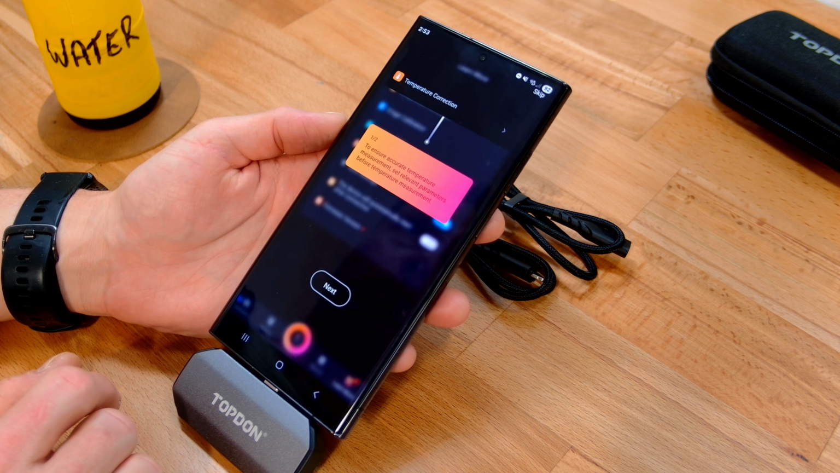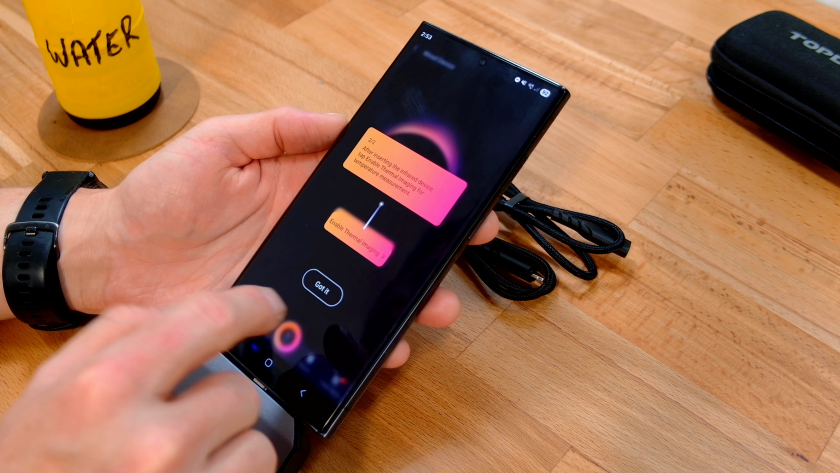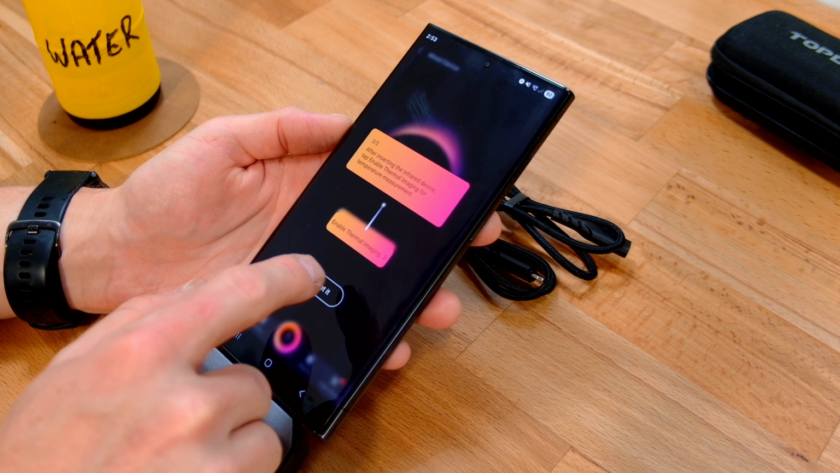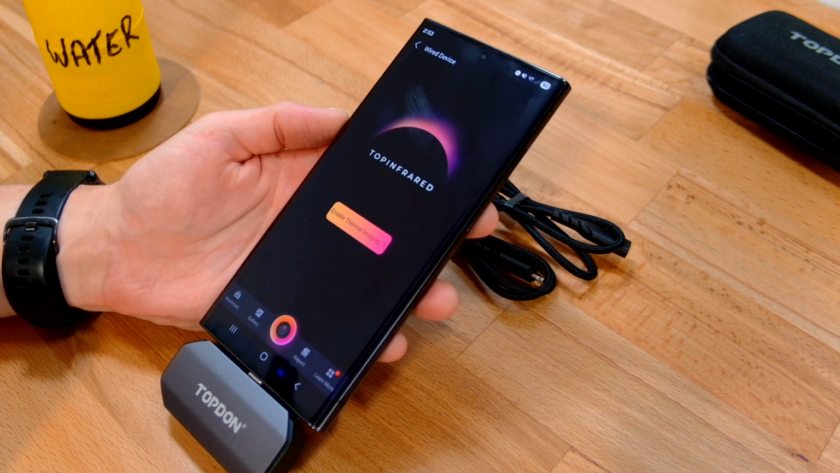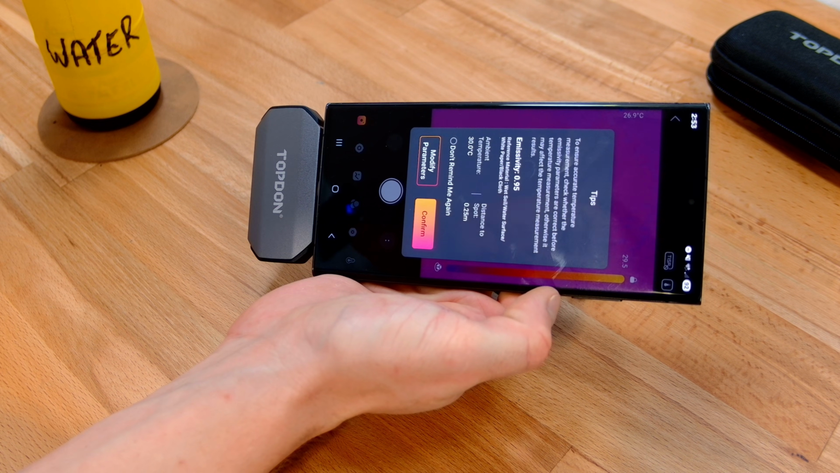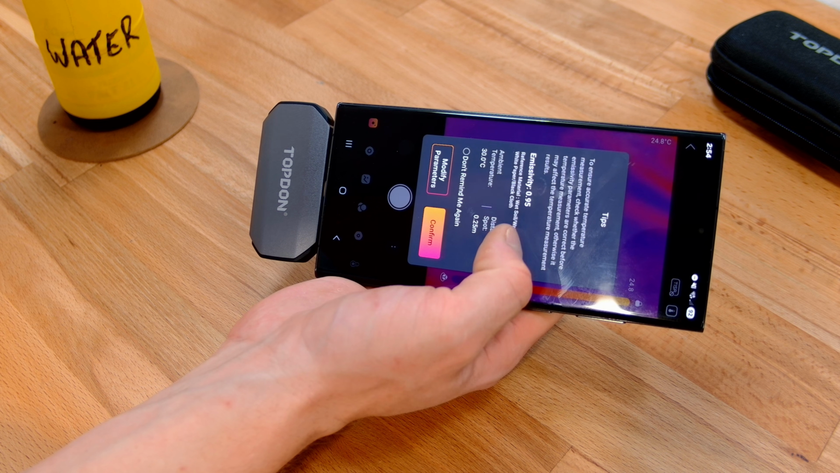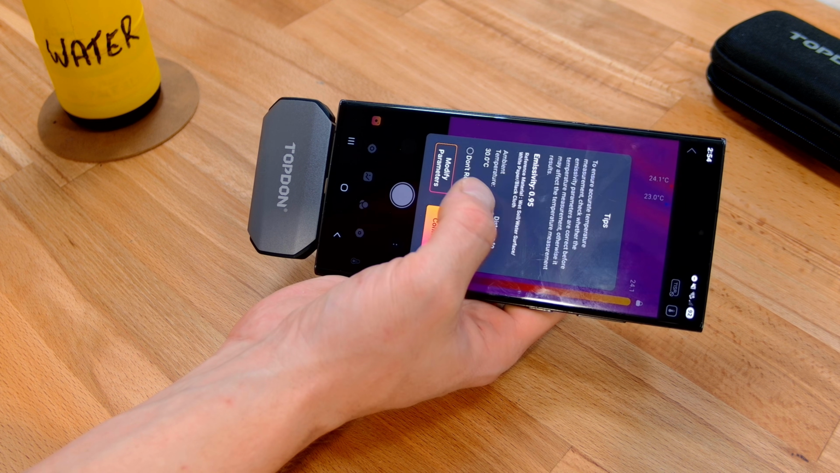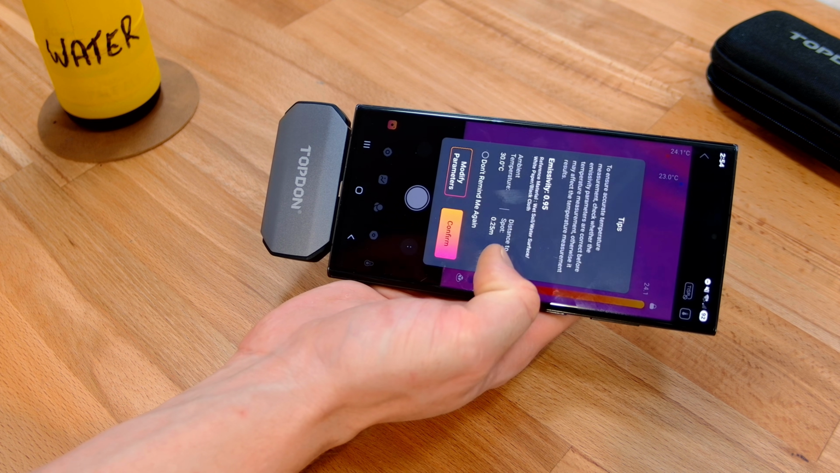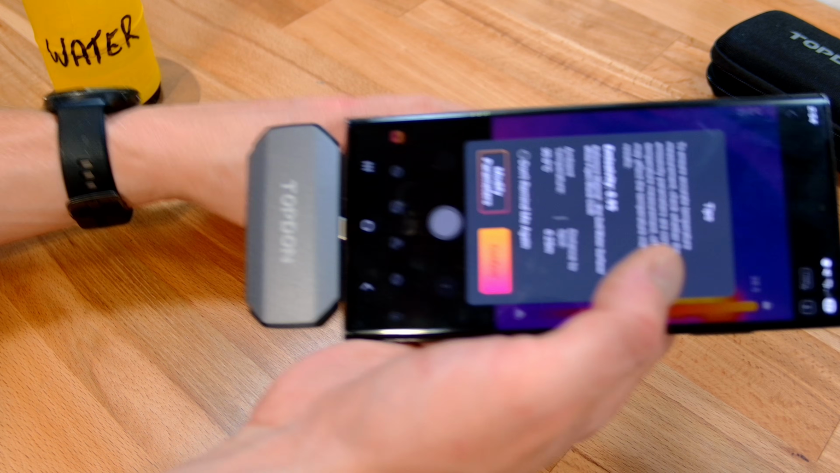And all right, we've got some initial instructions. So to ensure accurate temperature measurements, set some parameters before you do. After inserting a thermal device, tap enable thermal imaging. That's what we want. And then what's it say here? So to ensure accurate temperature measurement, check whether the emissivity parameters are correct. So 0.95, ambient 30C, distance to spot 0.25 meters. All right, so we're going to be looking at a 1/4 meter distance.